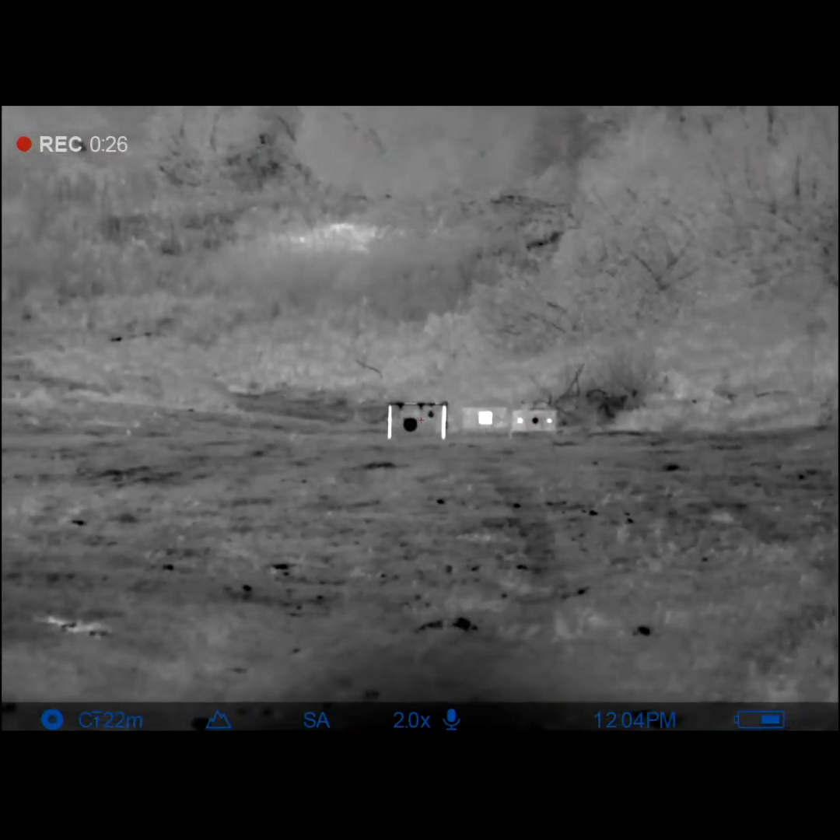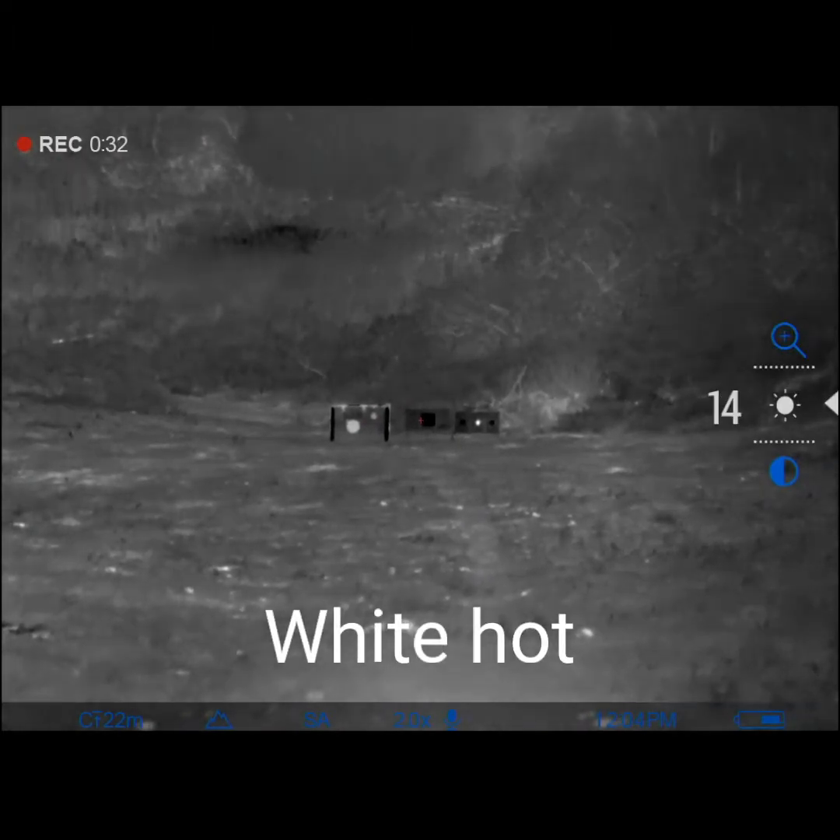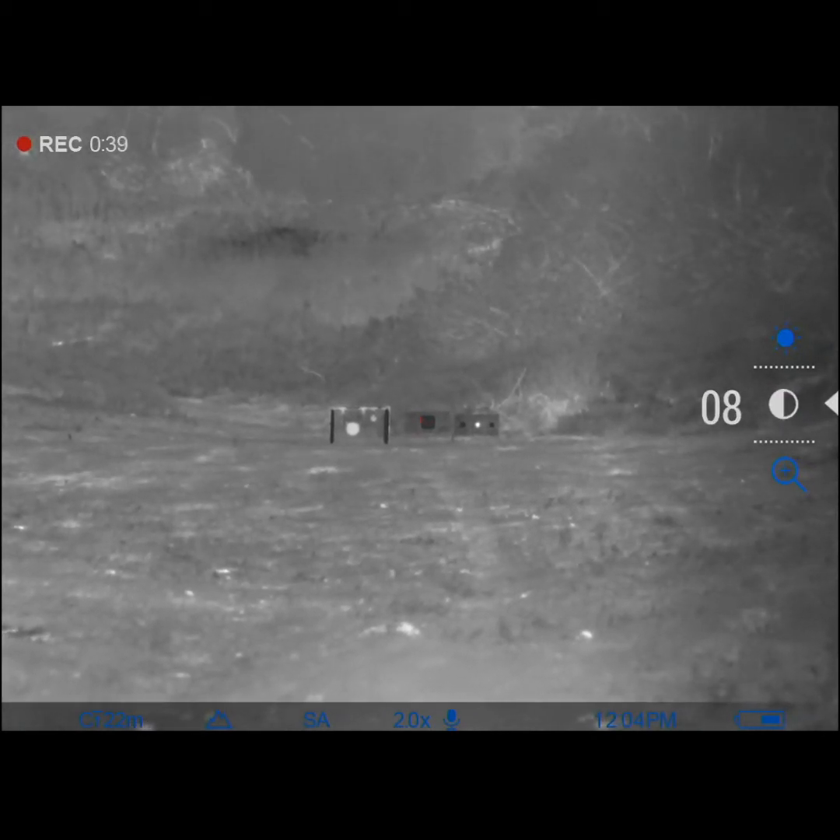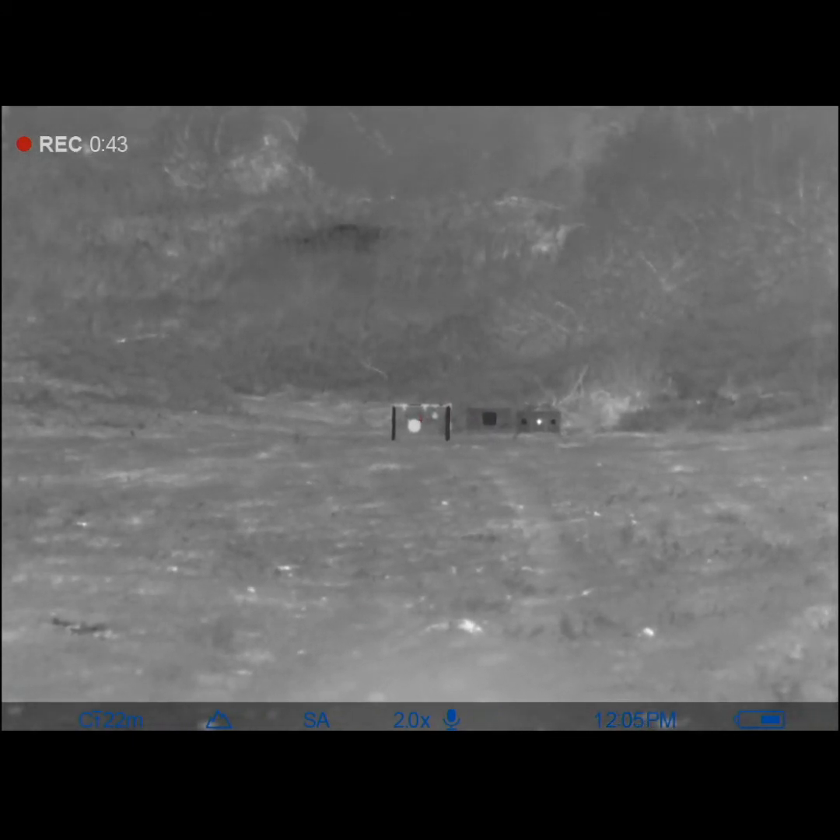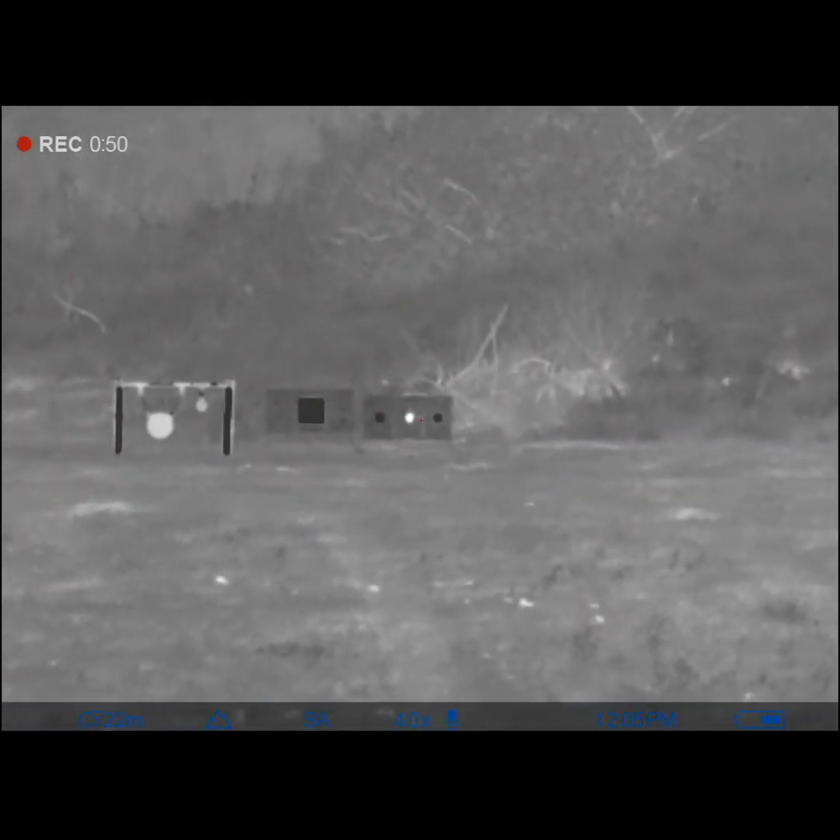So we'll go to white hot. We'll just change the sensitivity a little bit. So we'll up the brightness, go down with the contrast. Don't be afraid to play with your contrast and your brightness settings to get yourself a better picture. So now you can see on white hot, the gongs are hot. The foil tape is nice and cold.